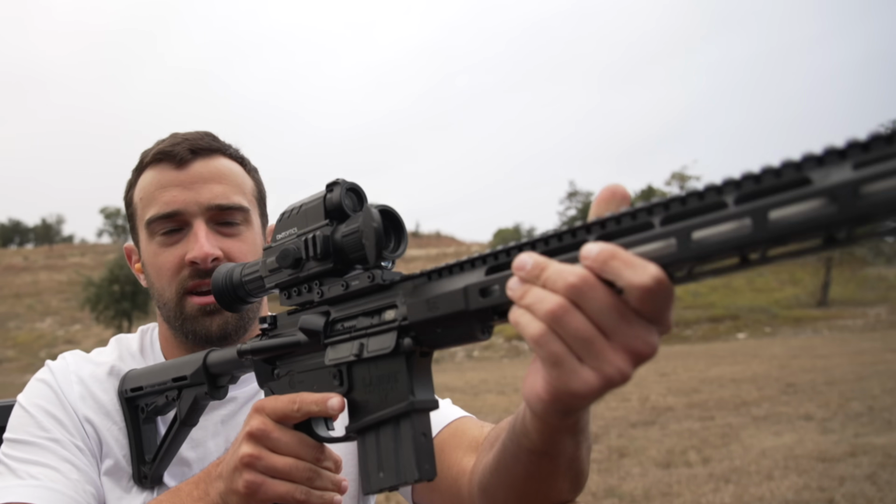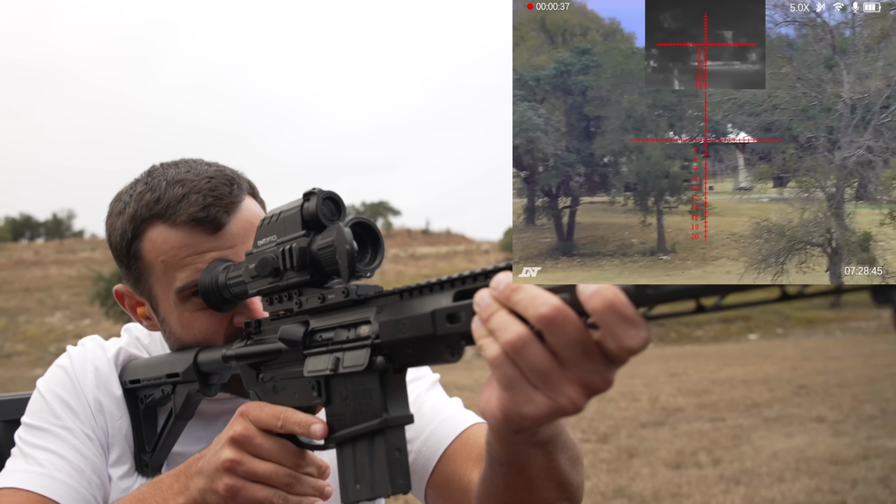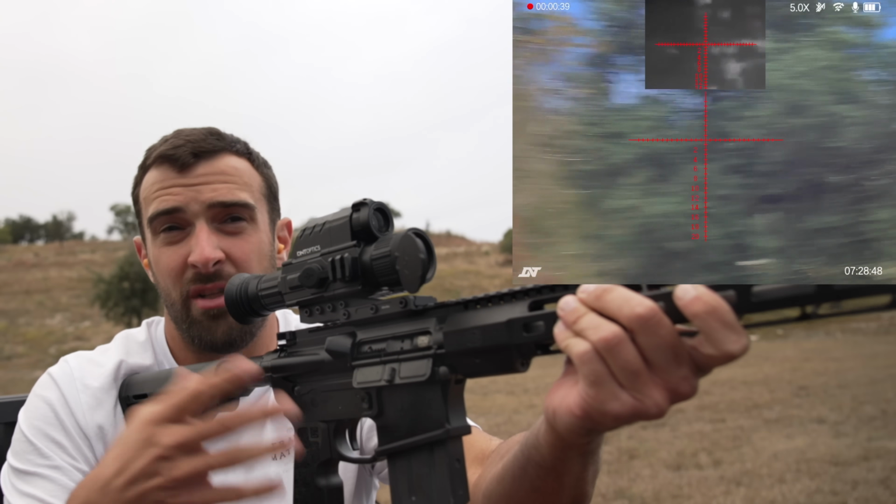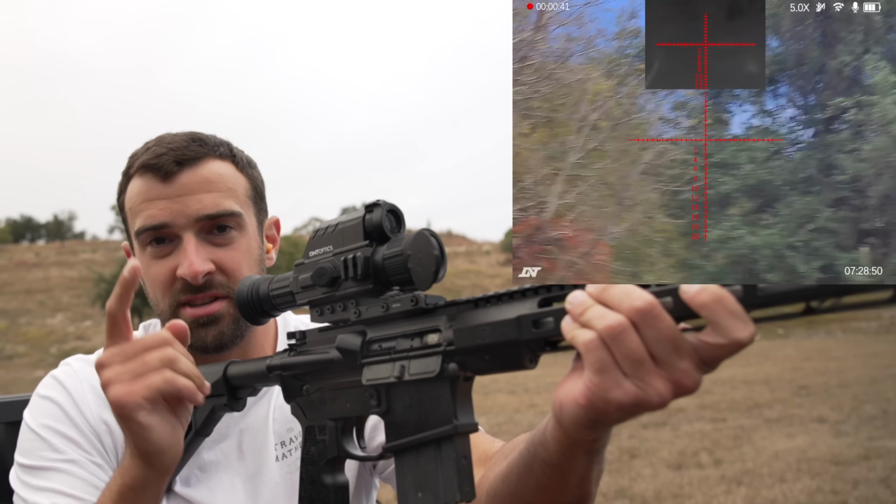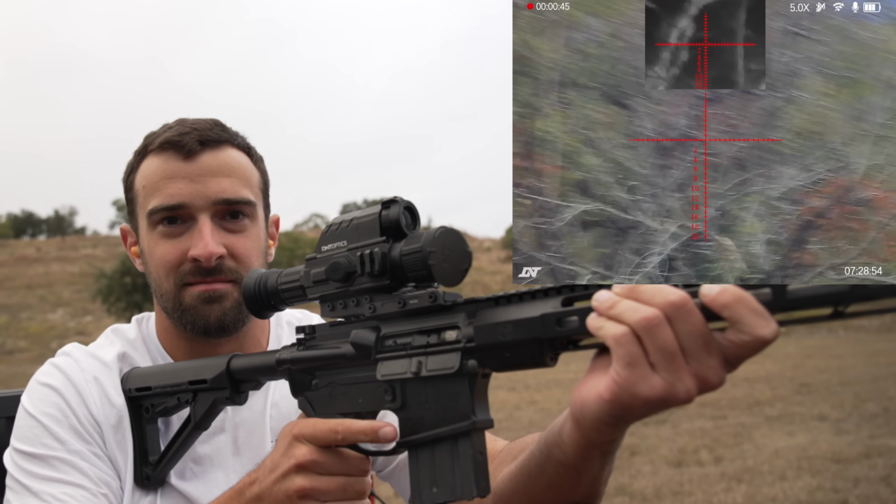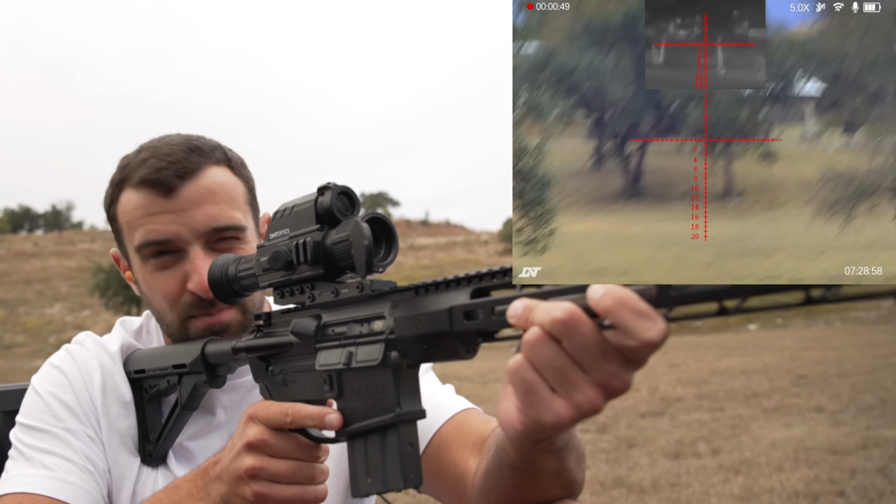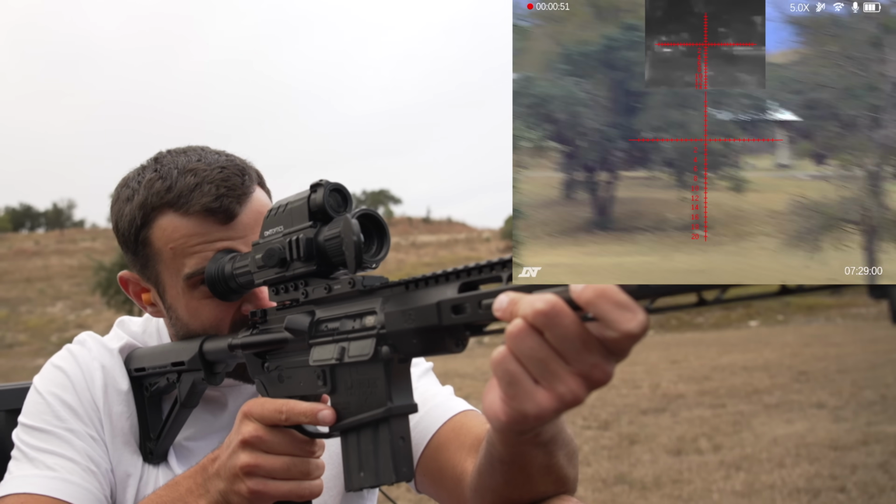I'm going to scan the field right here and show you guys what I see. So we're recording now. And this is day mode. To be honest, not even all that much light because we're losing it pretty quickly. So this is a Sony a7S III, one of the best low light cameras out there. This is not. And so that being said, not too disappointed by its performance so far. Latency and everything like that.